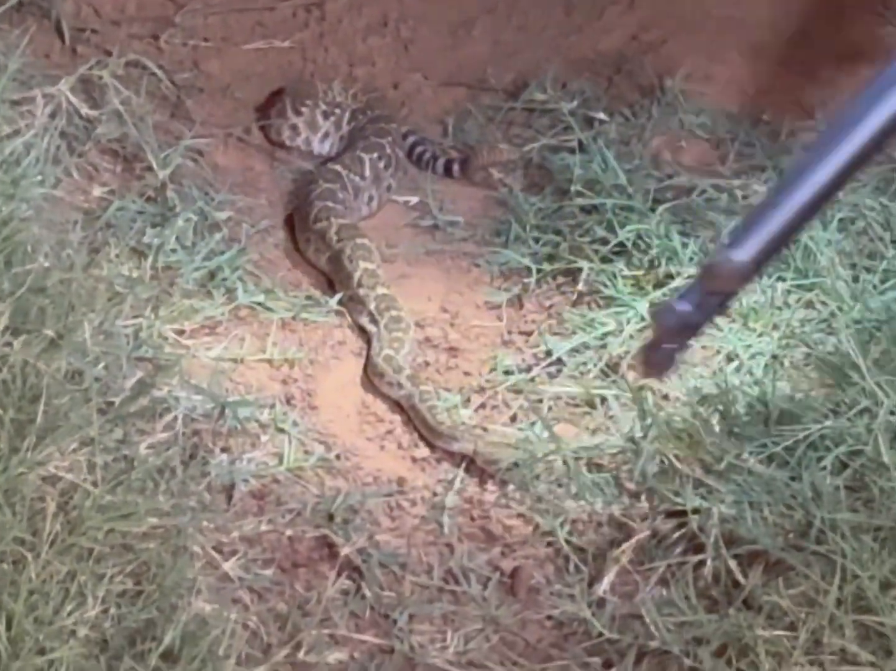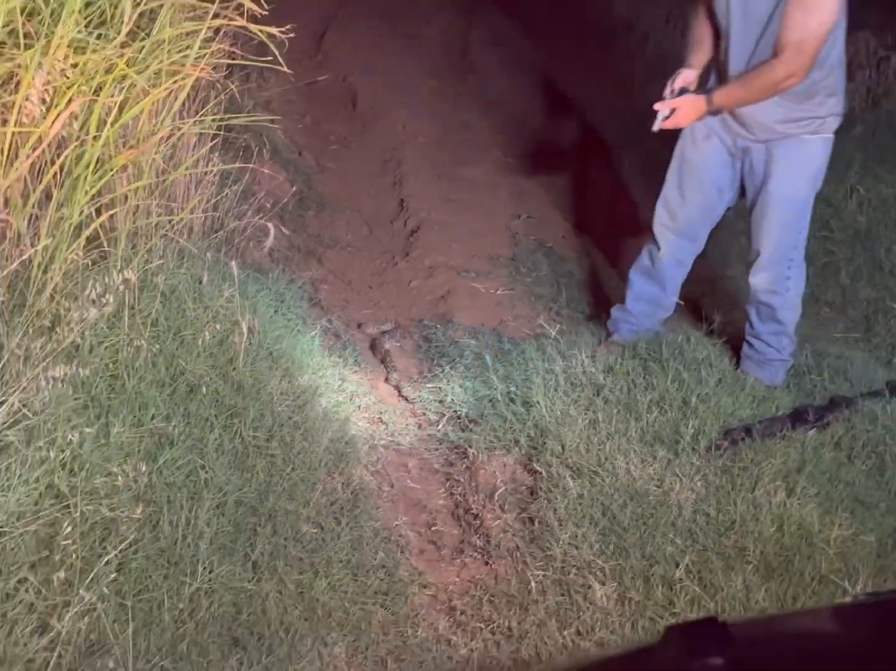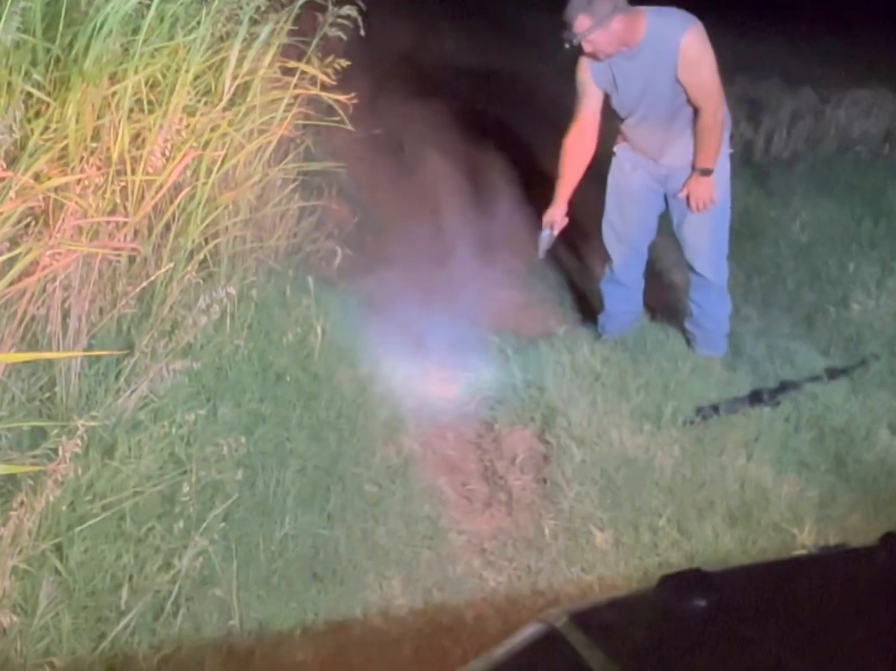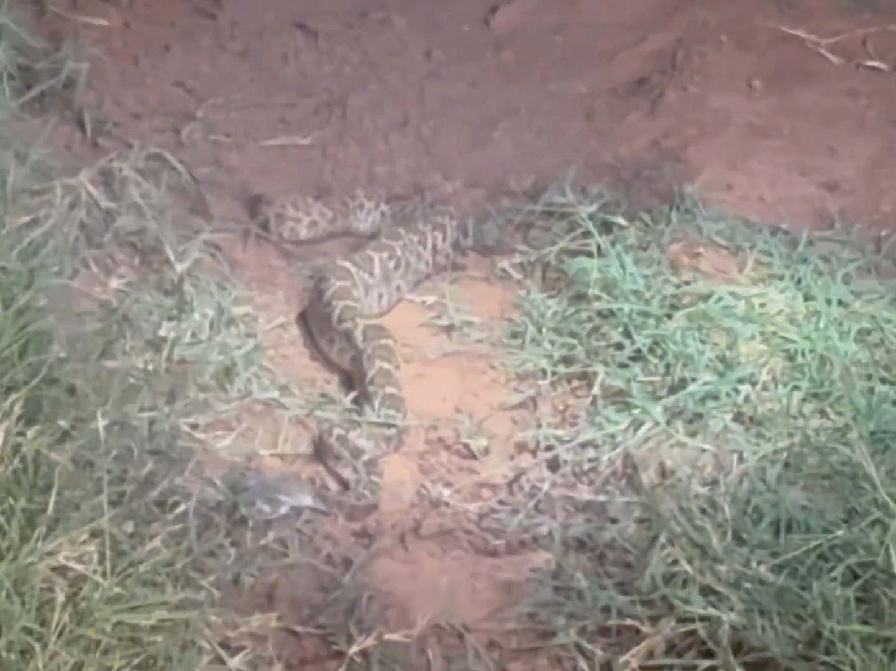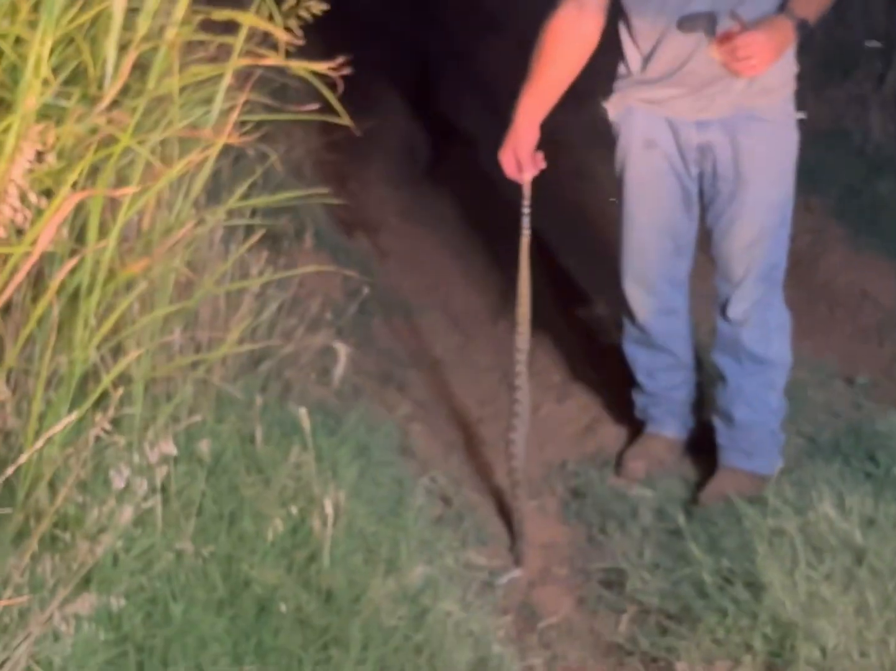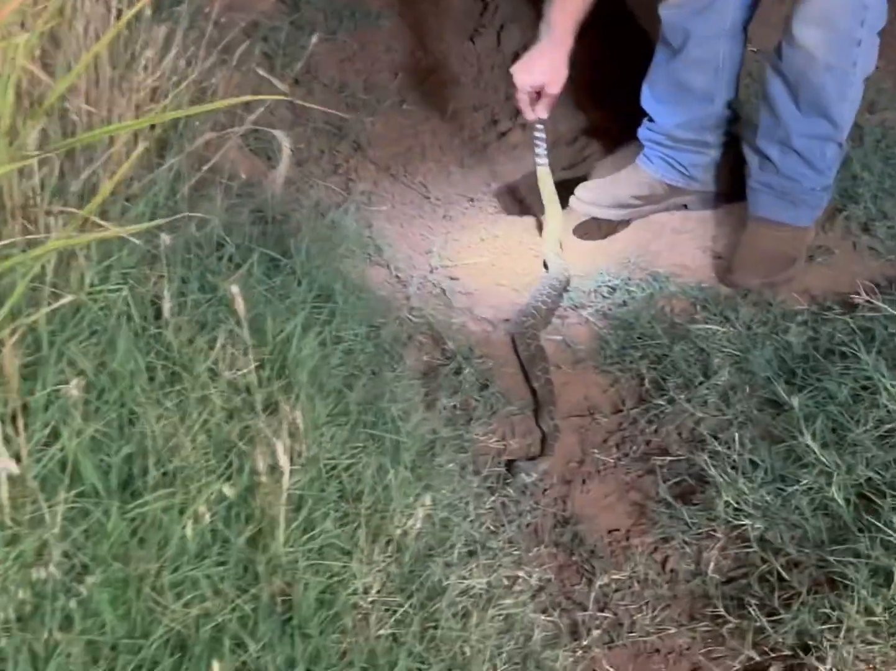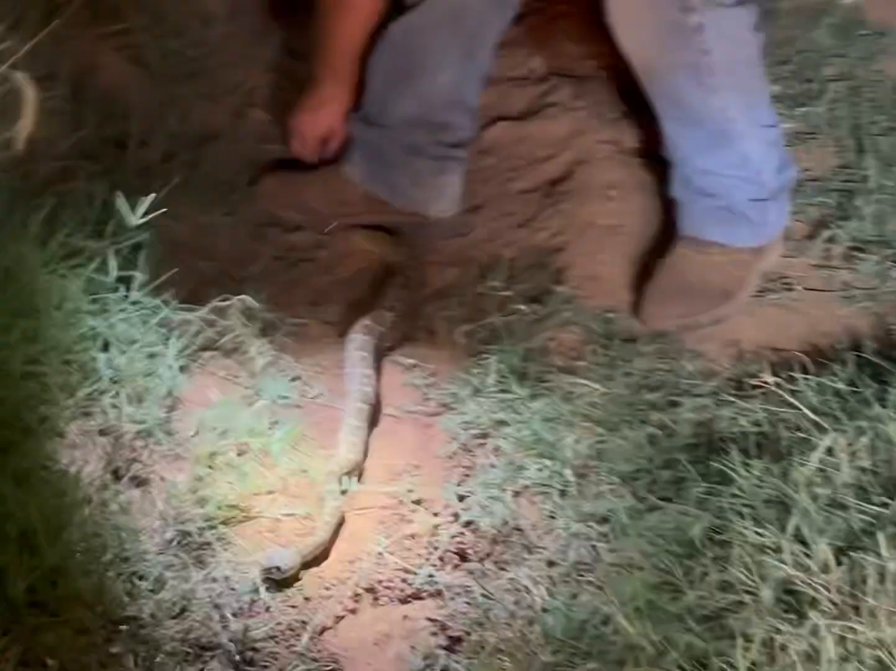Might want to put another one in him. Yeah, that ought to get him. He's fat. No, you just twist him off. Just twist the piss out of it.